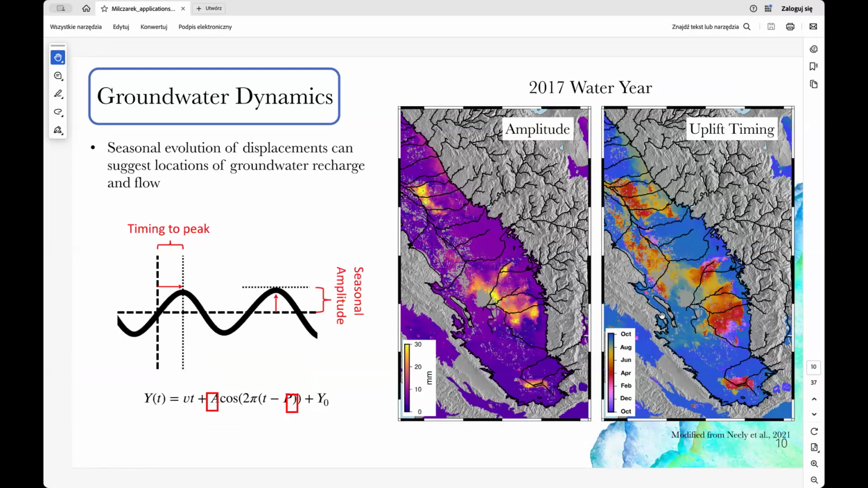Seasonal signals in groundwater dynamics, yes? With this detailed time series, we can start to look at shorter period signals, such as seasonal displacement. Here in the slide, if we just fit a sinusoidal function to our time series, we can estimate the seasonal amplitude and timing of peak uplift. They may tell us something about pumping or recharge behavior that we could not see in the rate maps, yes?